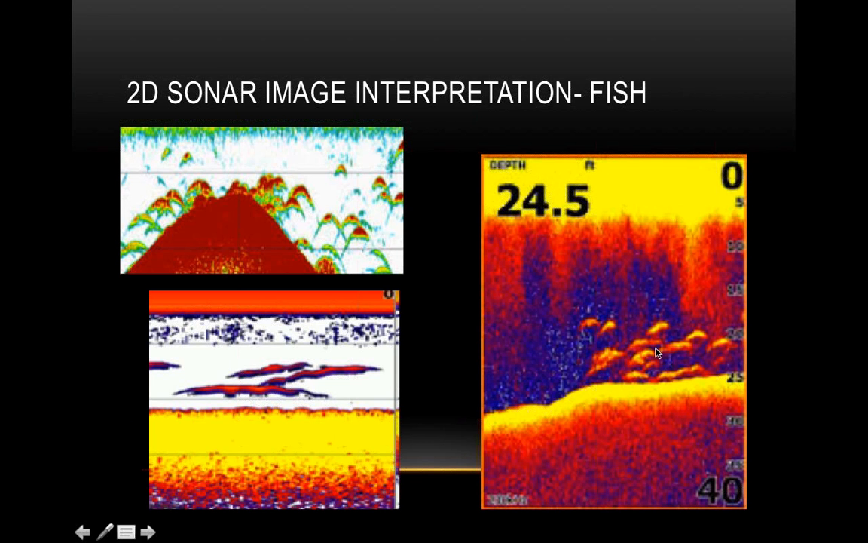This is a screenshot right here on your right-hand side. And this is a great example of an overblown, oversensitive setting. You see, the water column is dominated by all these different colors. You got the blues, you got the reds.